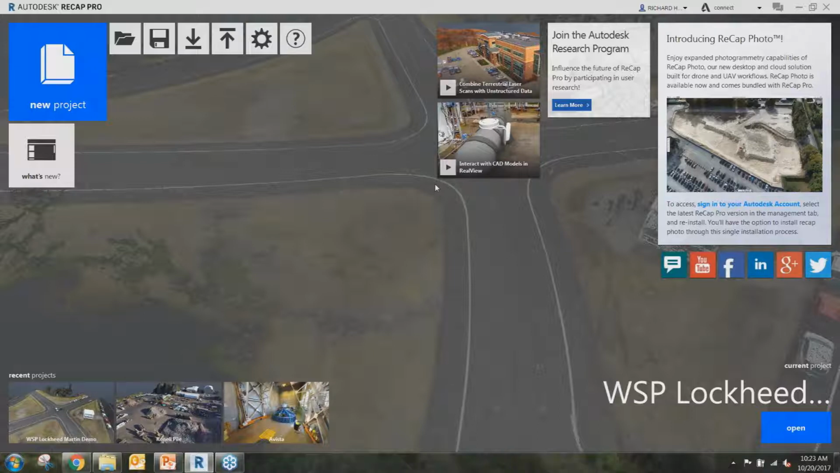But Recap 360 and Recap 360 Pro, of course, are two different products. Recap 360, or just regular Recap, is like a viewing software. So you're basically just viewing point clouds or drone information or imagery or ortho type photos, stuff like that. 360 Pro gives you the option to be able to process raw data.